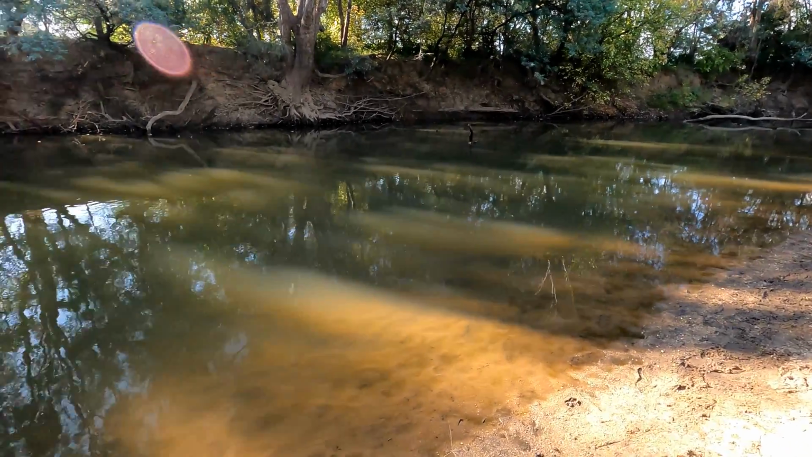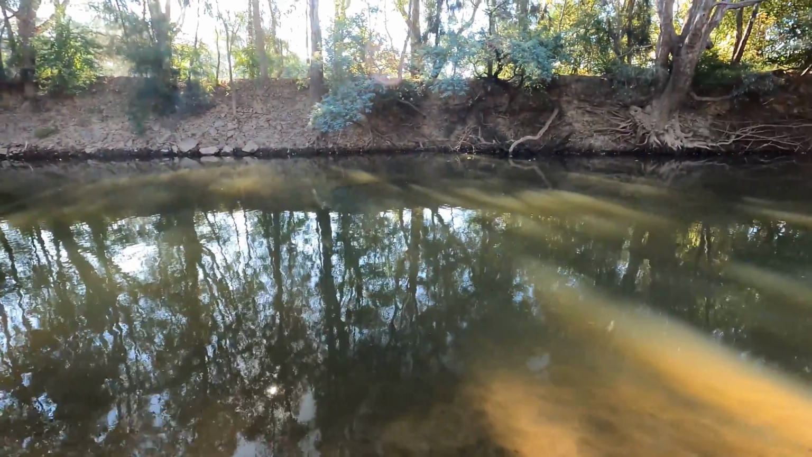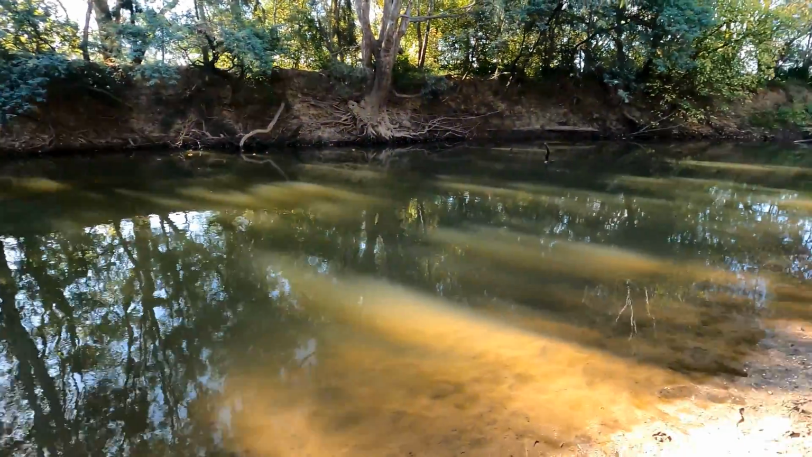But you can see how awesome they are. I know exactly now when I come down here where the best spots are to fish. I know where the deepest spots are. I know where the snaggiest spots are.